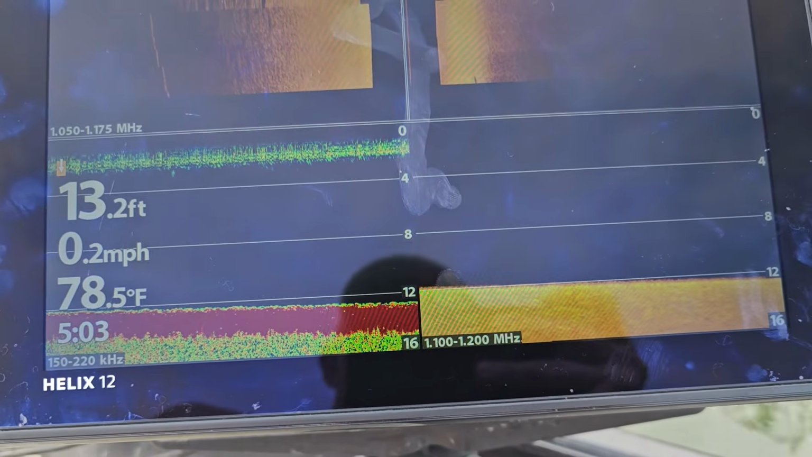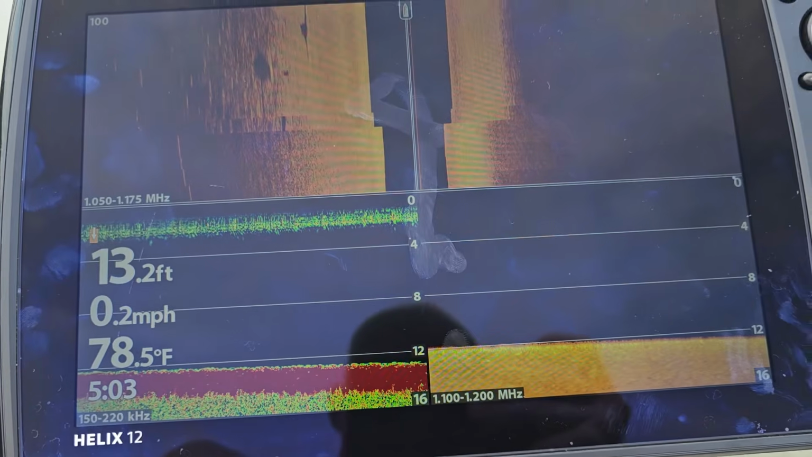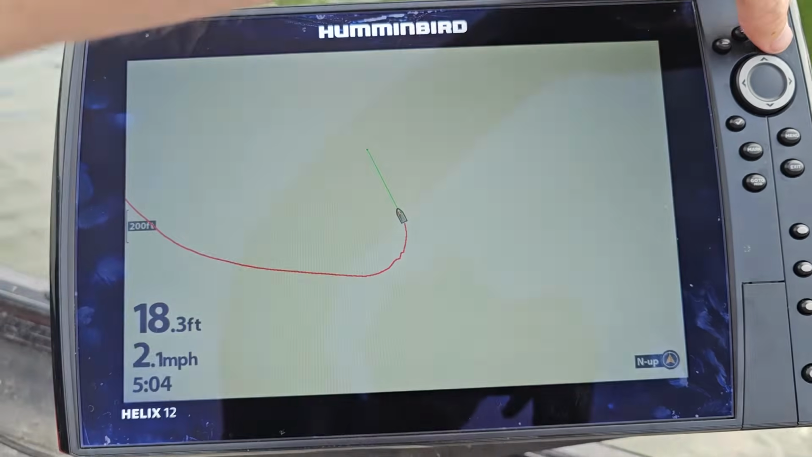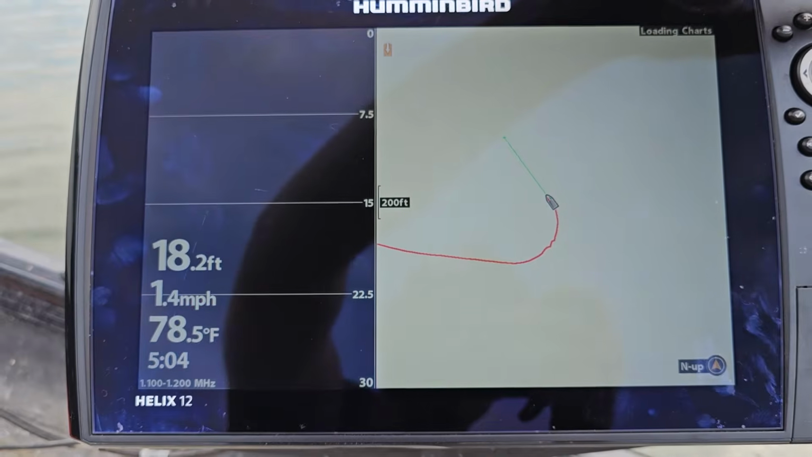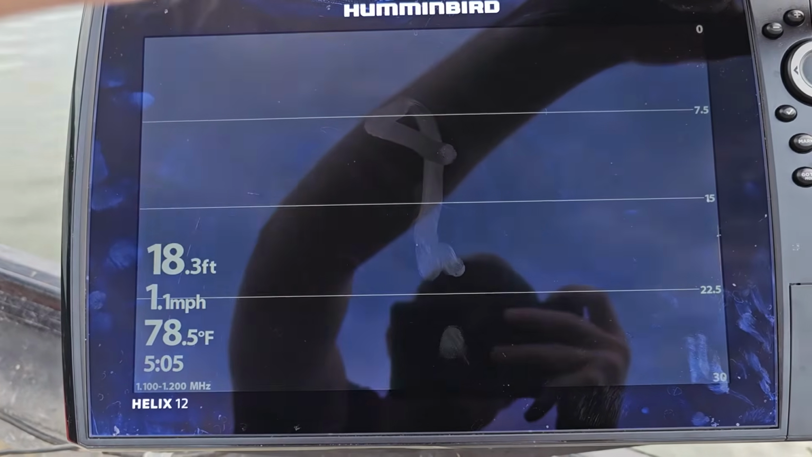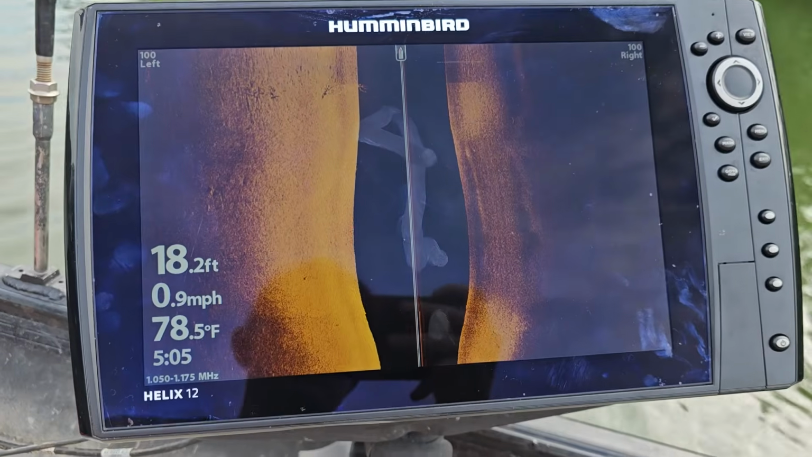So I'm going to start out going over the settings on each one of these real quick that I've got it set up as, so you can set your unit like this if you want to. So we're going to toggle over until we just find side scan only. That's what we're going to start with, because that's arguably one of the more important ones. There's 2D. All right, here's side scan. This is side scan imaging right here.